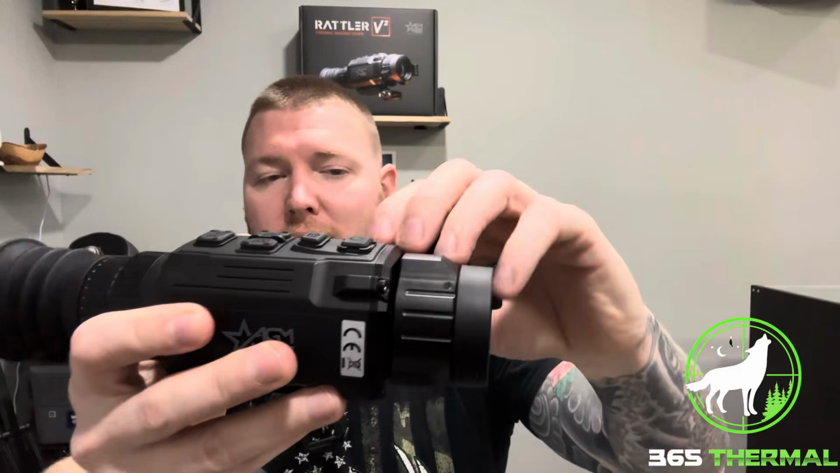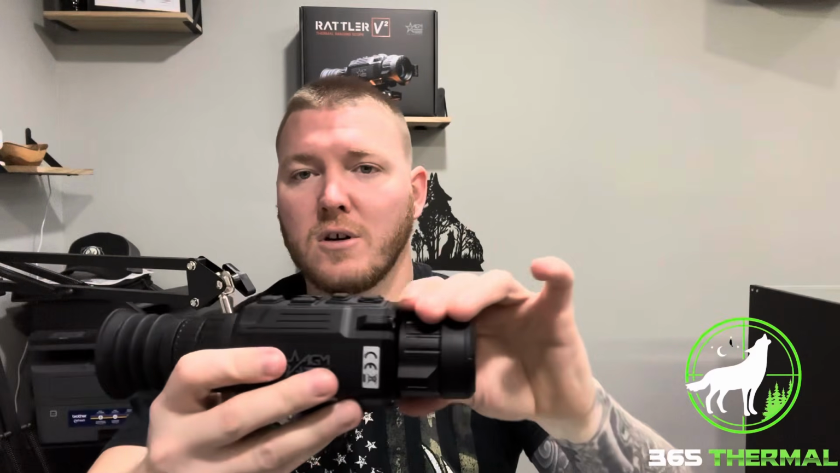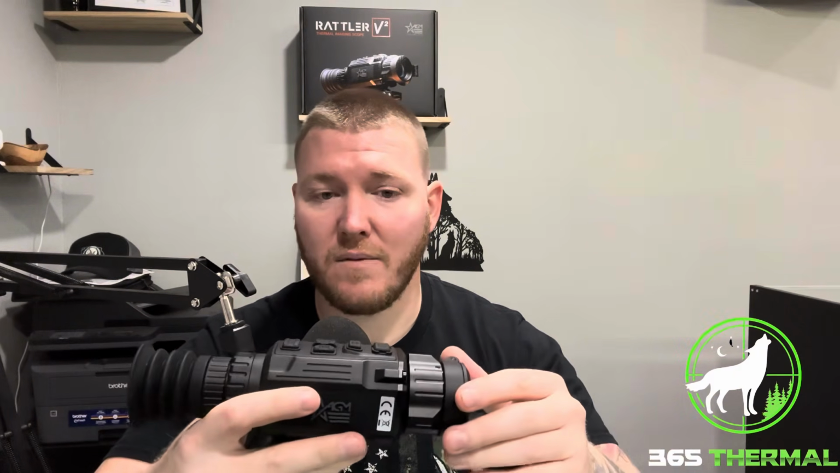I just had this brought up to my attention: a lot of people do not realize that this is actually your focus ring when they first get into thermals. I make sure I actually use it every single time whenever I set up on a stand for the first time of the night. I'll focus this in at whatever distance I'm actually looking to scan and shoot. The very first stand, or almost every stand if I'm changing up distances, stuff like that. And it will make a difference between your image quality on both what you see as well as your videos. So keep that in mind. Doesn't hurt. Just touch it up a little bit every stand right before you start turning on the call, and you'll be happier for it.